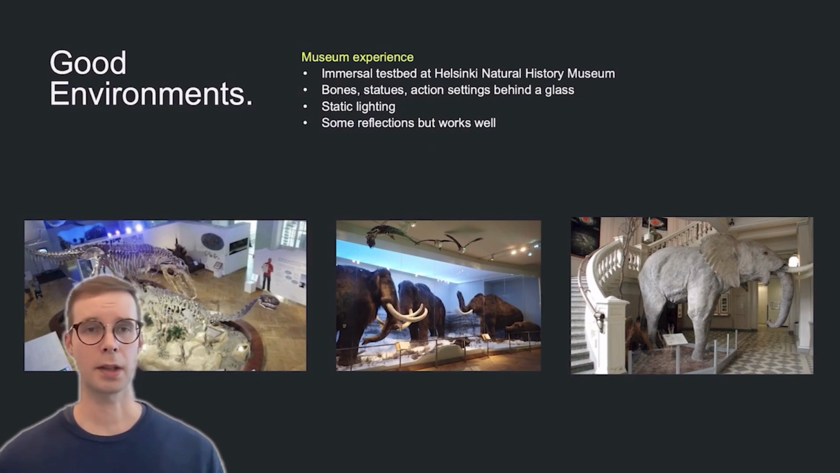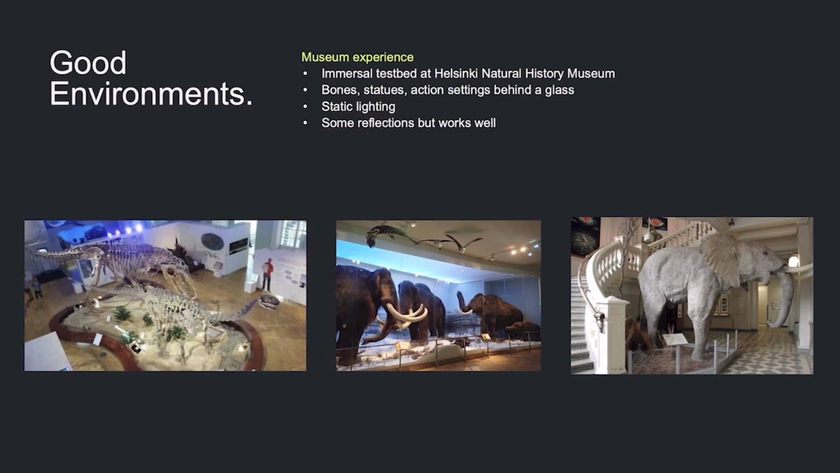A couple of examples that could be good environments for Immersal. A museum experience. We have a nice test bed at the Helsinki Natural History Museum. There are good objects for AR mapping. For example, dinosaur bones and sculptures, they have static lighting. Some scenes and settings are behind a glass, so there are reflections present, but it seems to work well.